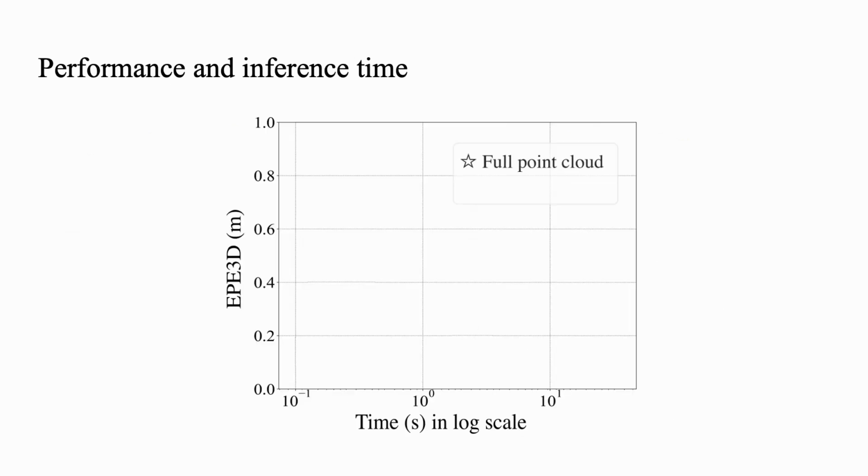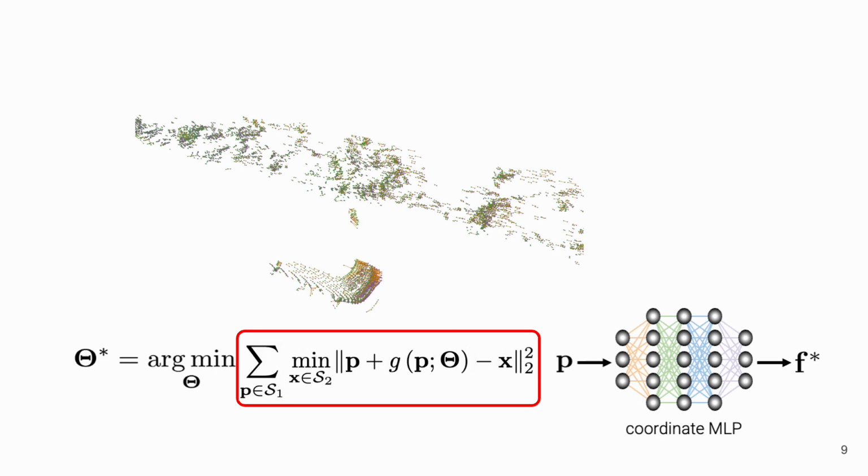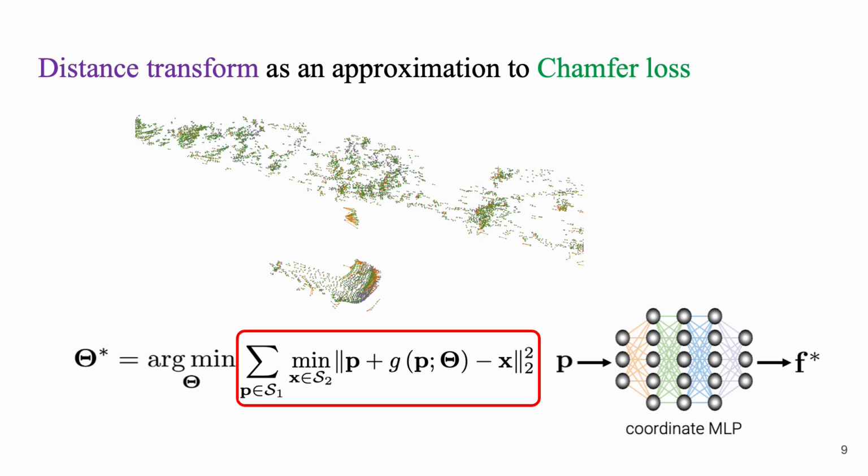Although Neural Scene Flow Prior has achieved superior performance on both dense large-scale point clouds and sparse point clouds, the computation time is extremely long, which prohibits possible real-time applications. In the Neural Scene Flow Prior, we use Chamfer distance as a loss function, which exhaustively finds the correspondence between the source and the target point clouds, resulting in heavy computation during runtime. In contrast, we propose to use distance transform as an approximation to the Chamfer distance loss.